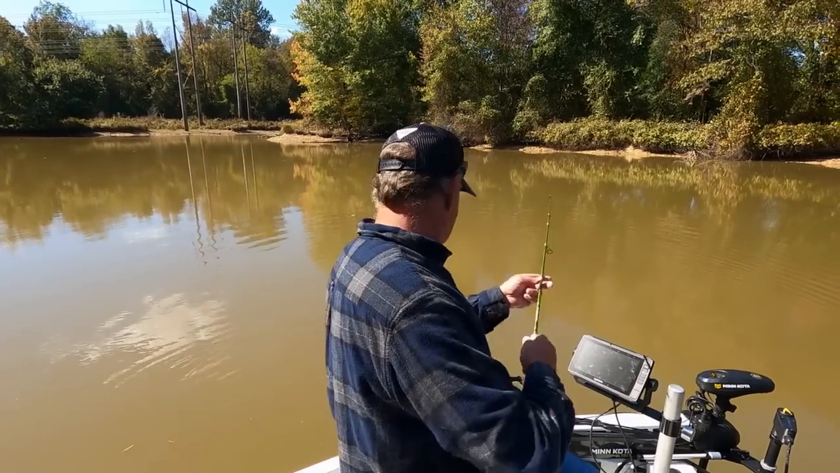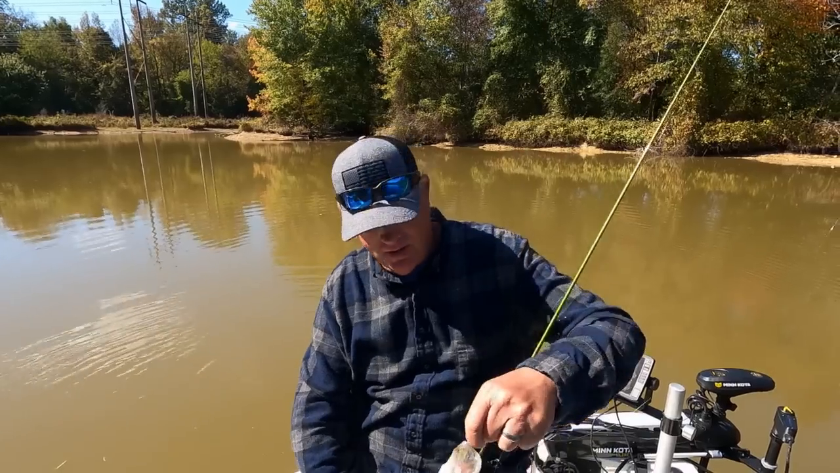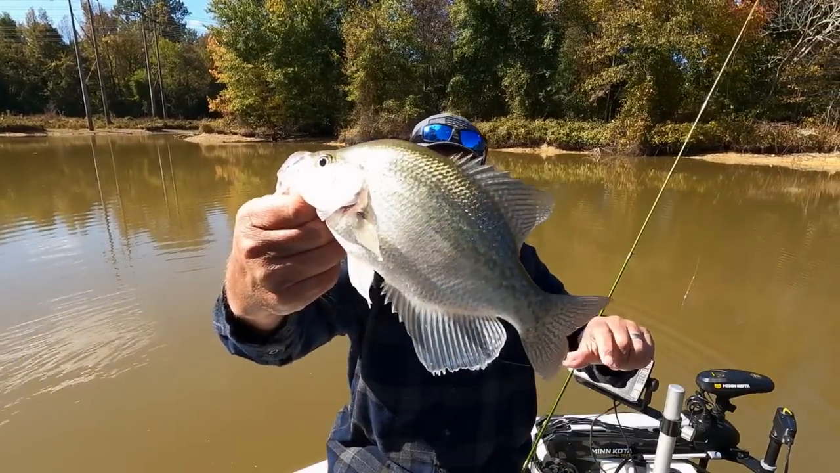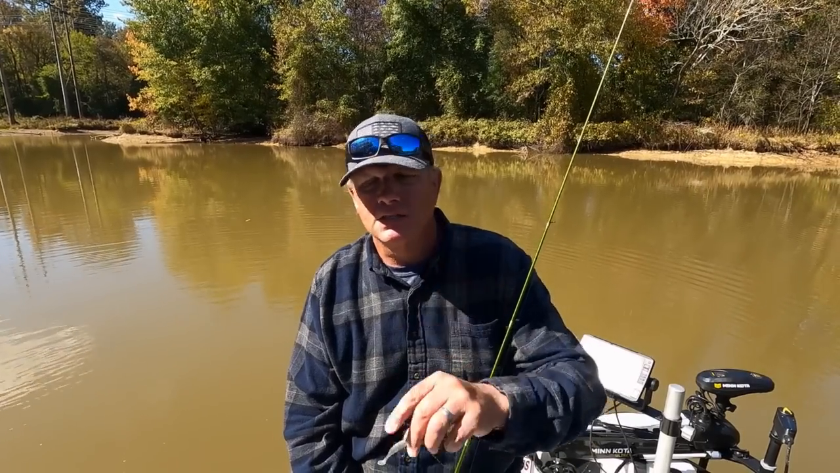As Andy Griffith said, good gracious, that toad right there, y'all. Yes sir, that's a toad. Look what that boy done messed around and caught. Changed my tactics a little bit.